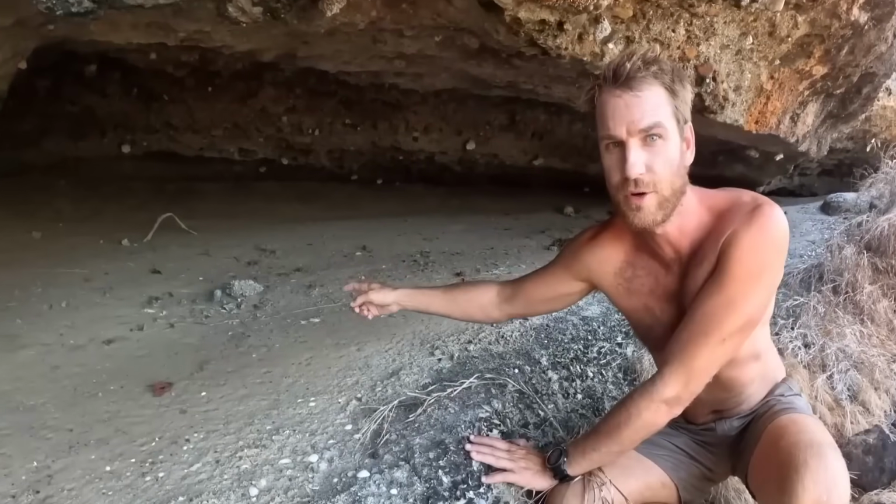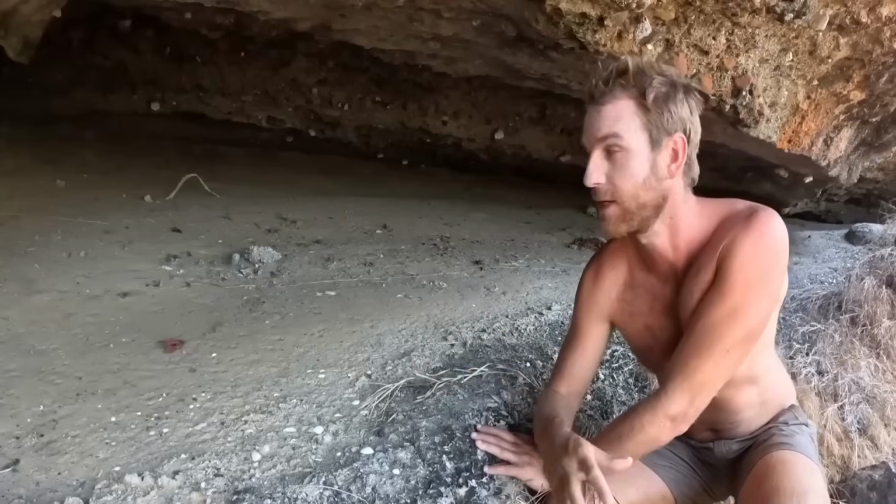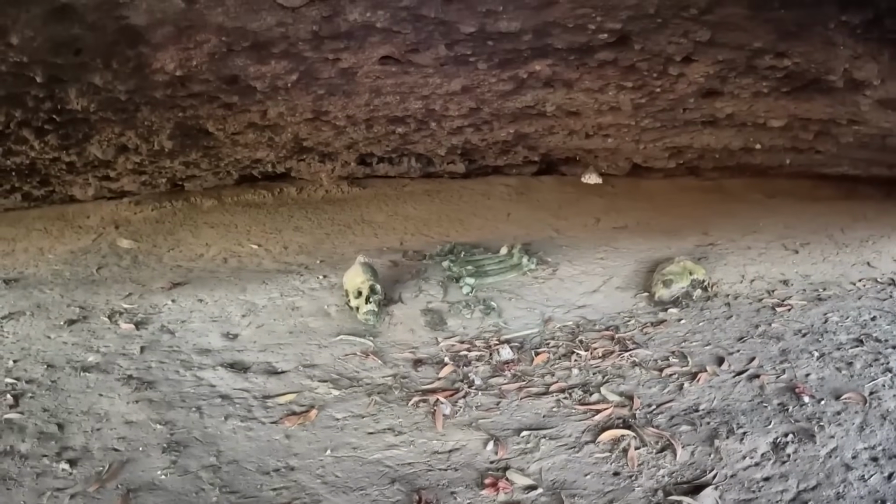Oh man, nothing can really prepare you for that. We were not expecting to find anything like this. This is crazy. This is more bones here. It's a pile of bones. I was checking out that wasp's nest, and below it is a whole stack of human bones.